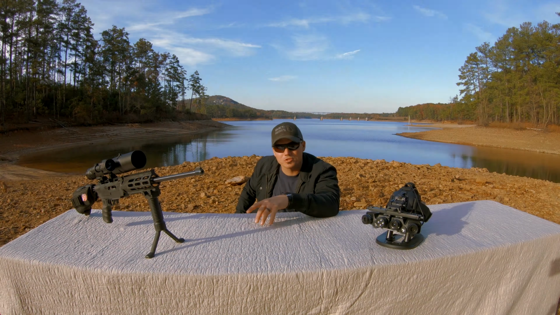So on the right, we've got the ATN X-Sight 4K Pro. Now I've had this scope for a few years. I really enjoy it. It's a good scope for digital night vision. So this is kind of going to be acting as a baseline so that we have something to compare the Modern Warfare Dark Edition night vision goggles to.